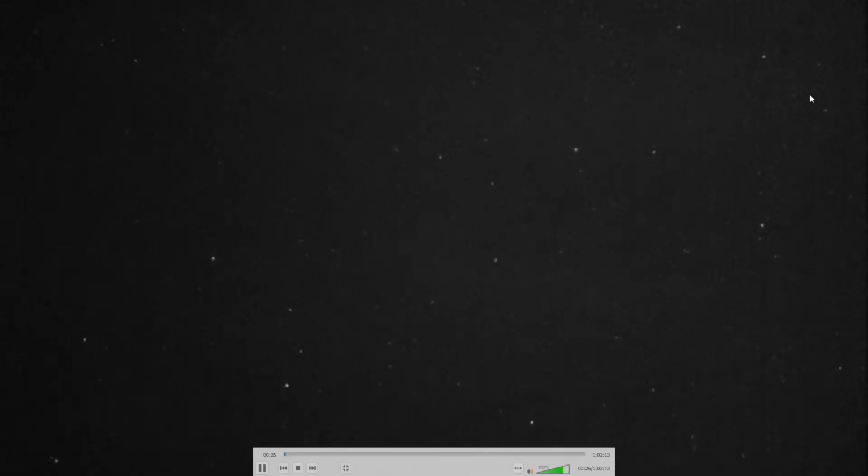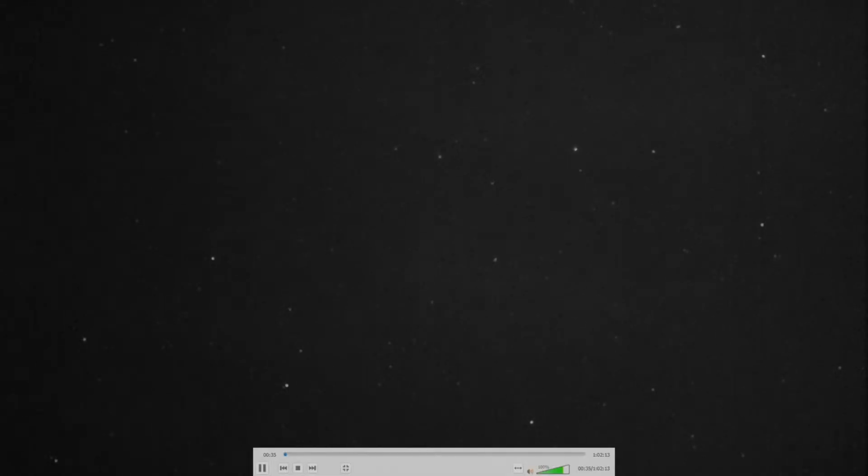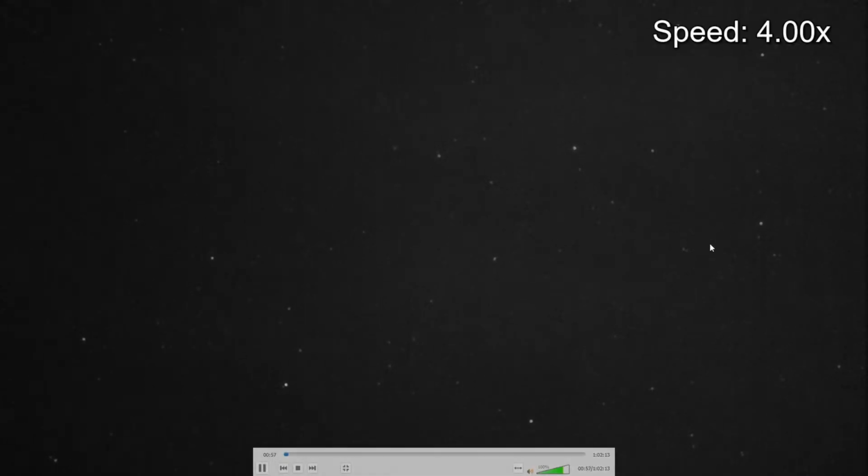I'm going to brighten that up a little bit. This one I'm going to speed up as much as I can. I can't go too fast when I'm pulling it off the card, but 4 times the speed is pretty good.